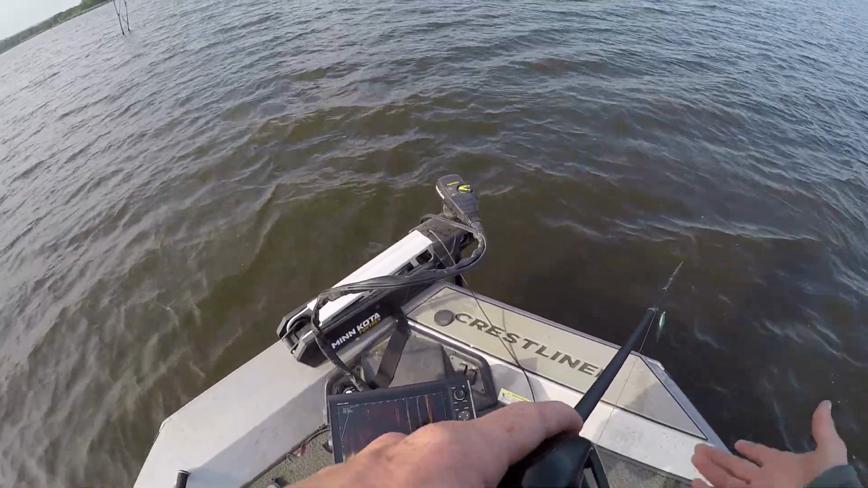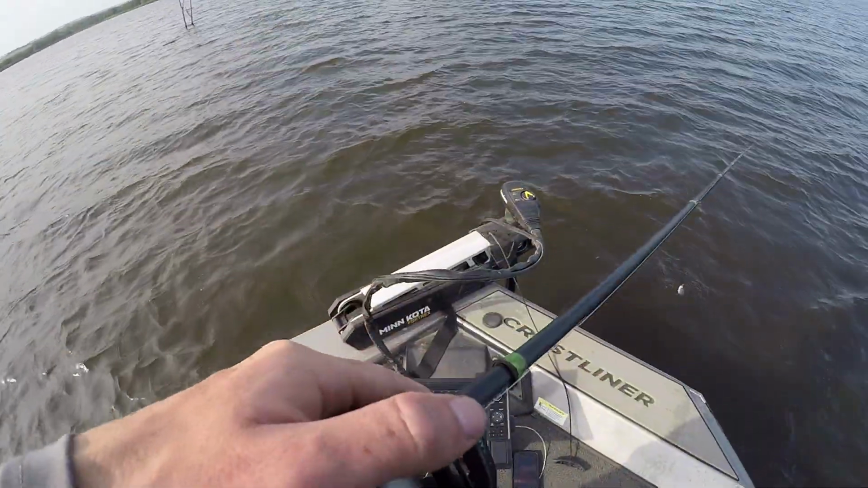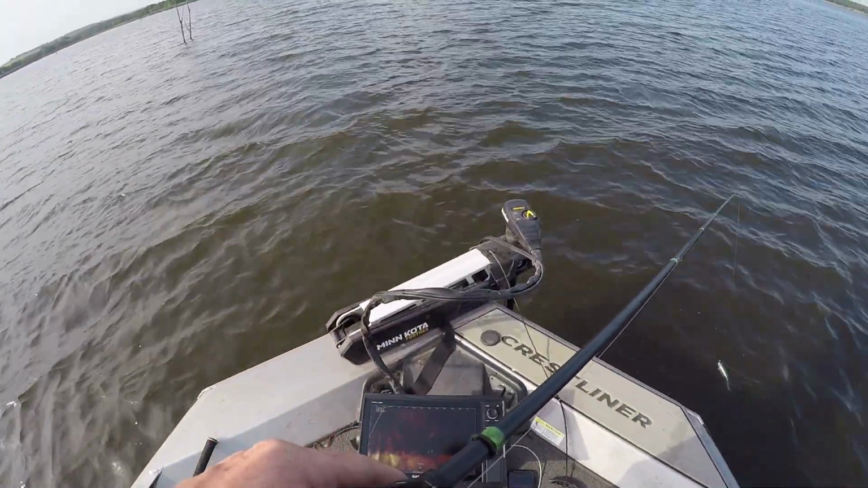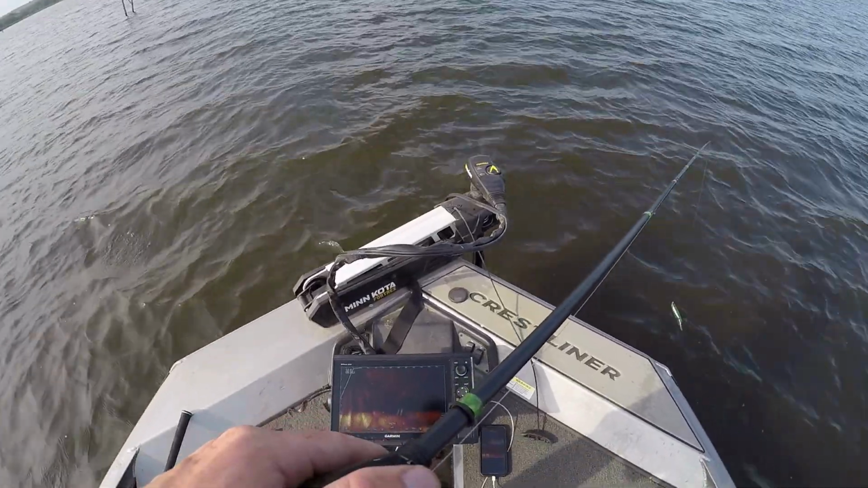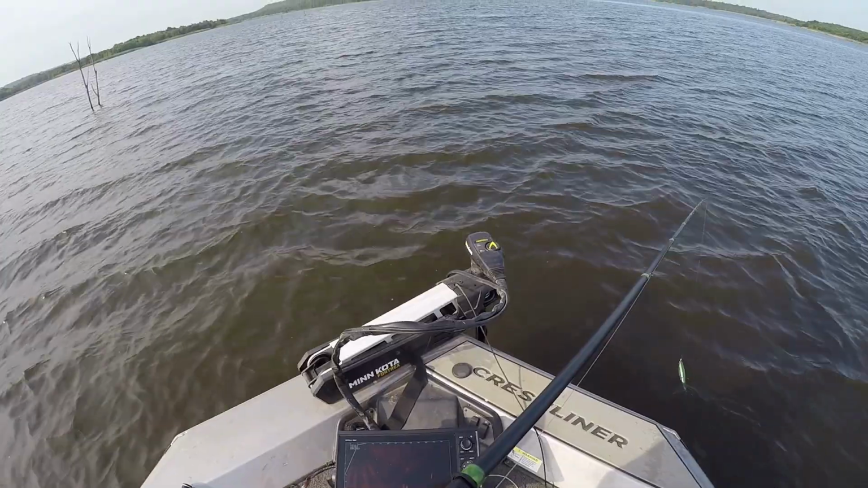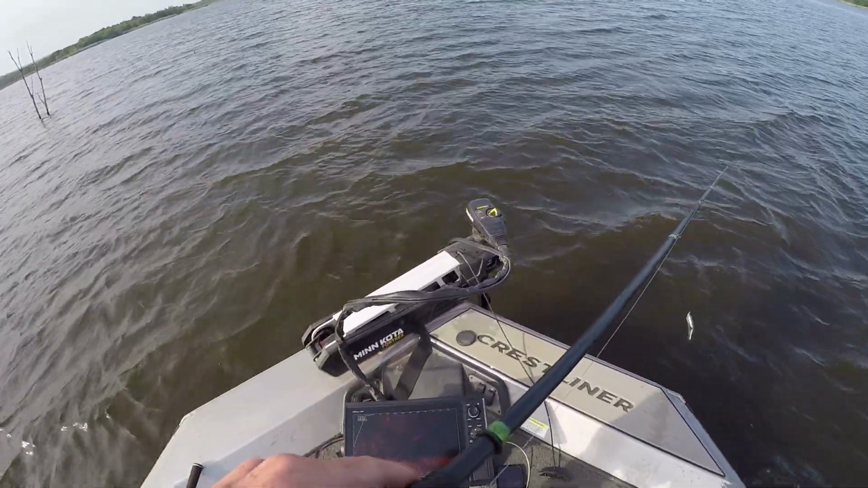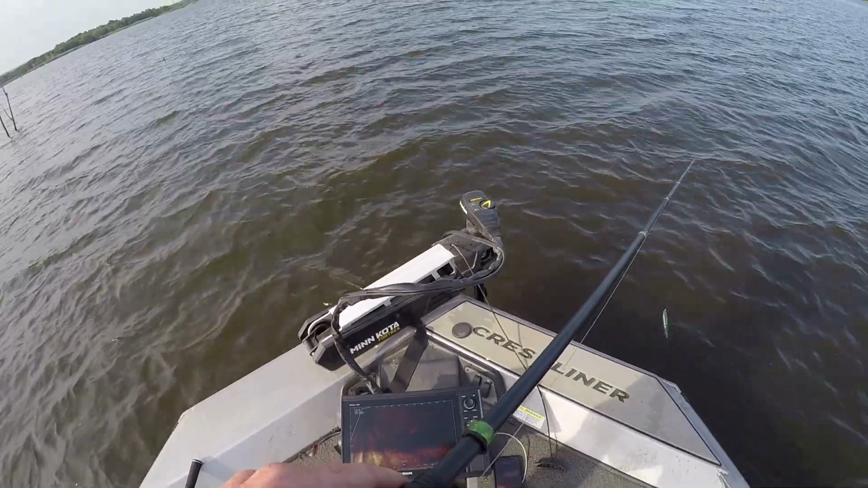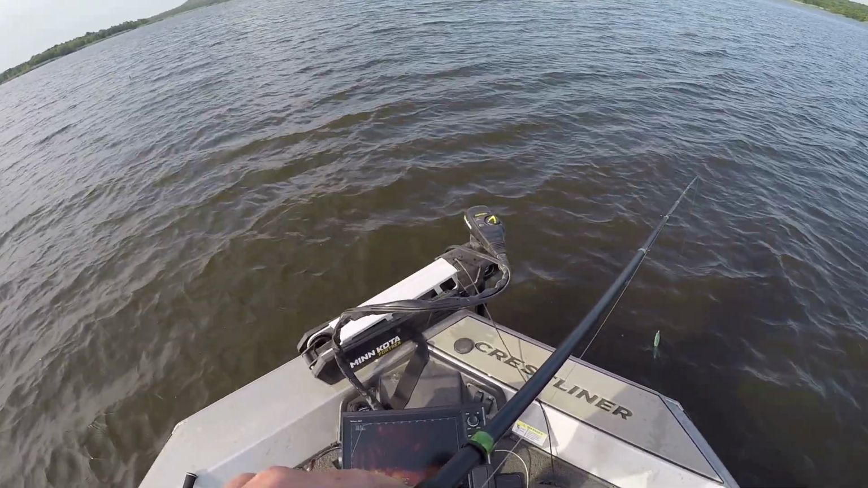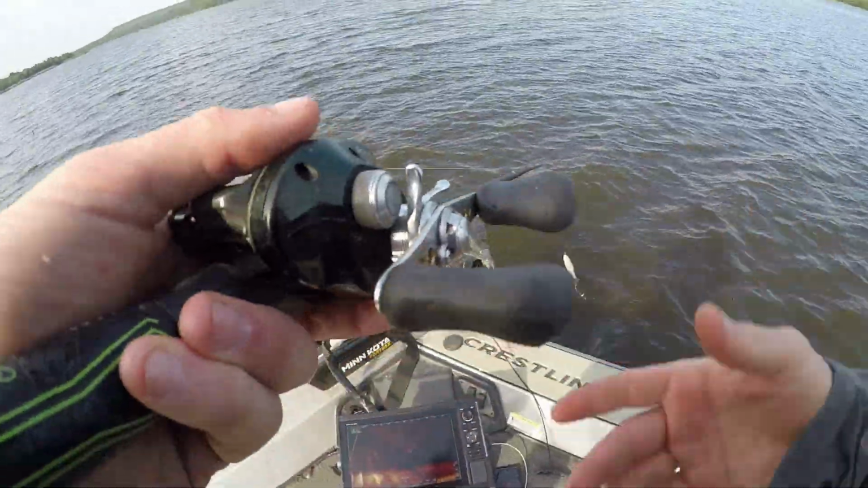So I don't know. I gotta figure something out. You guys see the fish catches, but you haven't seen how much water I've covered, not seeing any. Really, this lake does not have a lot of fish in it compared to a lot of the lakes I fish. It's got a low population. It just has some big ones. Makes it really difficult to stay confident and keep going.